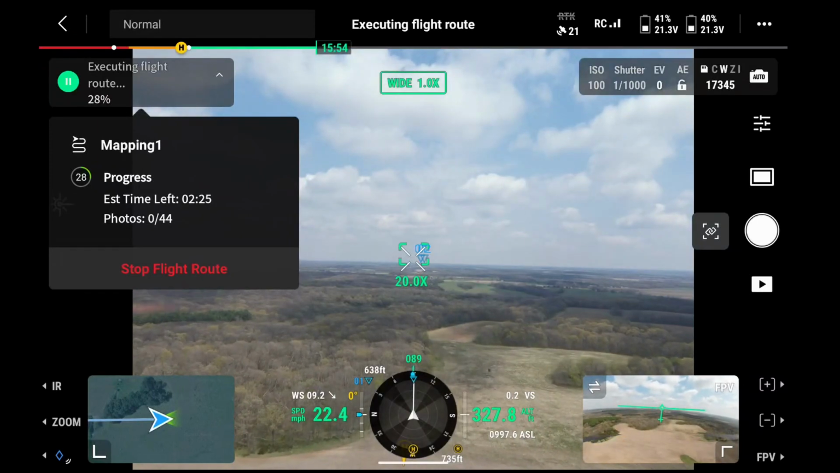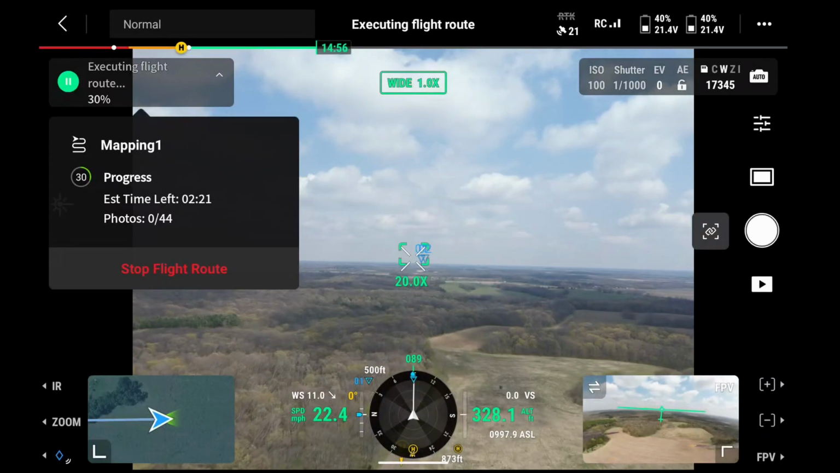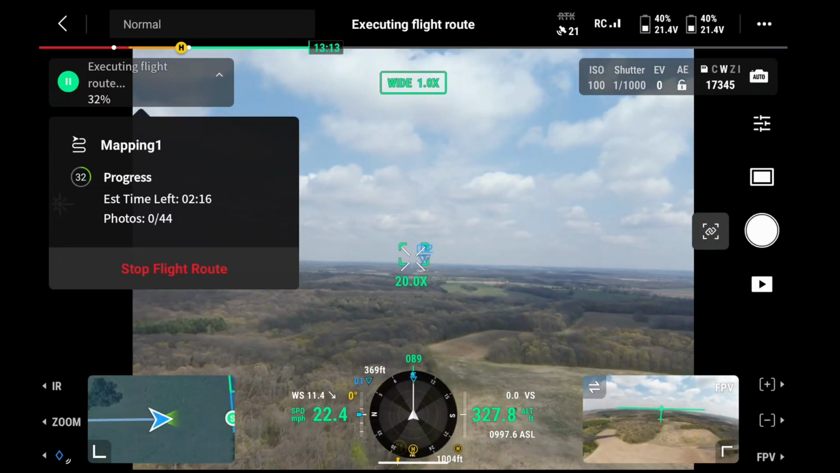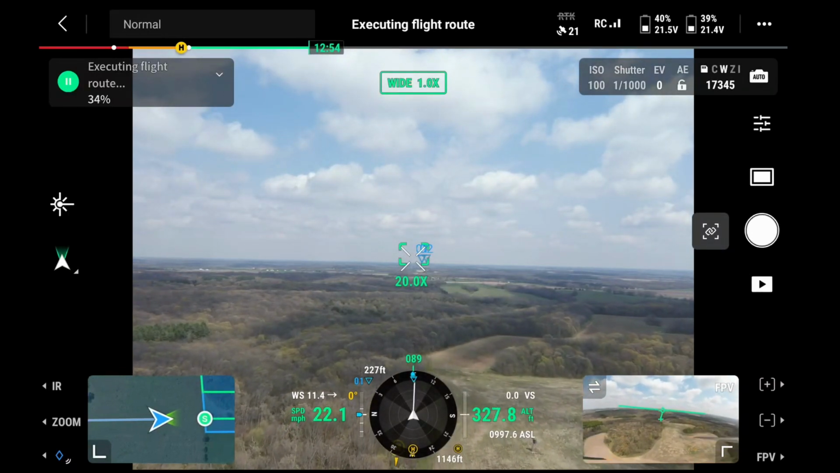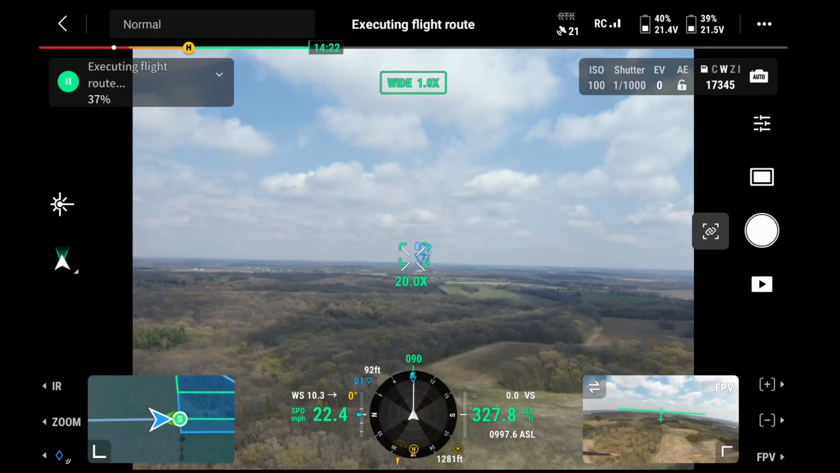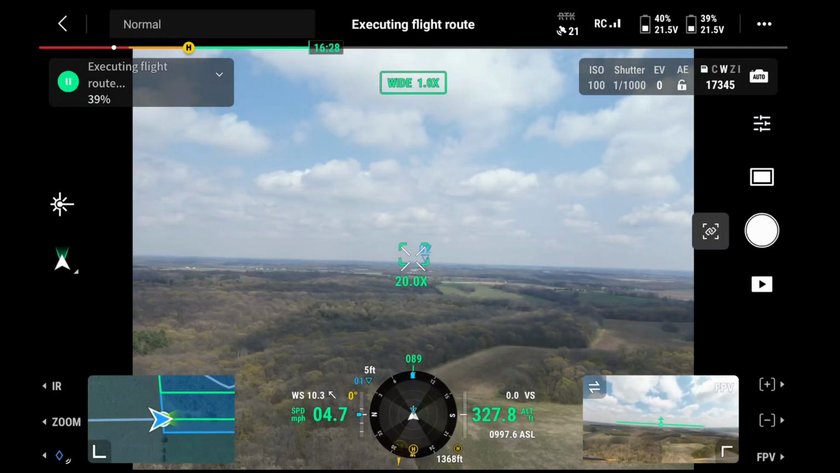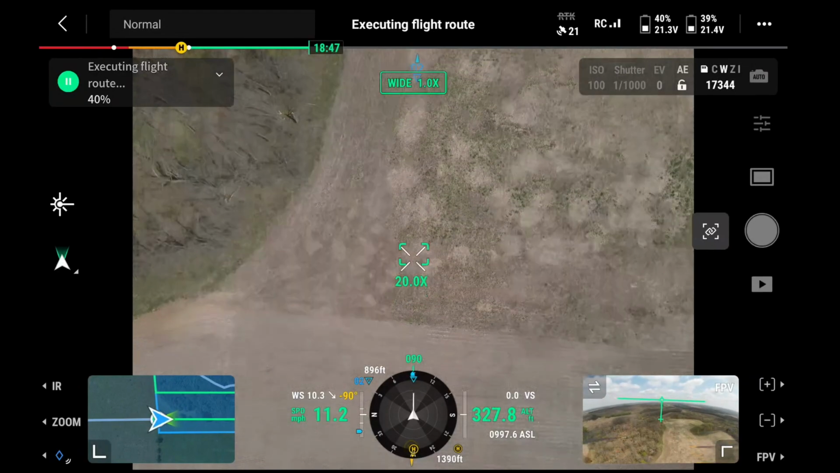This one here is about 8 acres. We're taking about 44 photos, and estimated time left is about 2 minutes of flight time. Arrived at start point. Starting task.